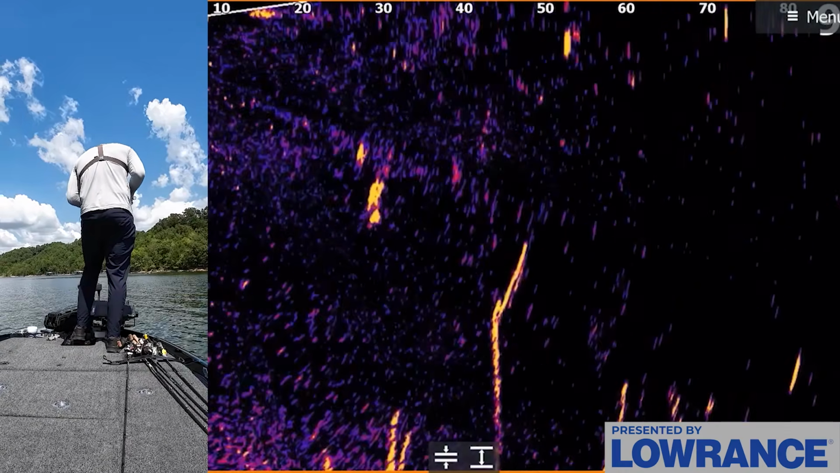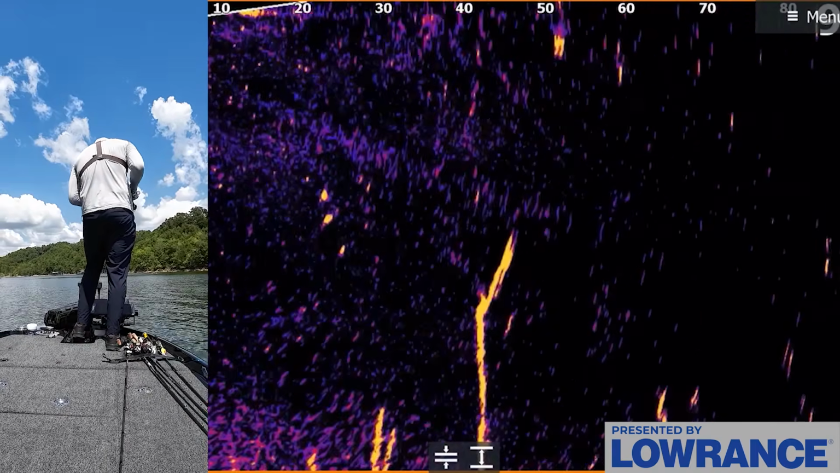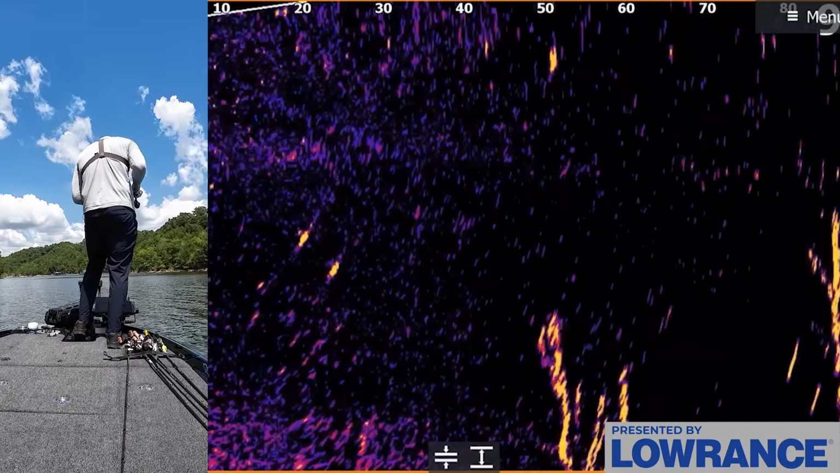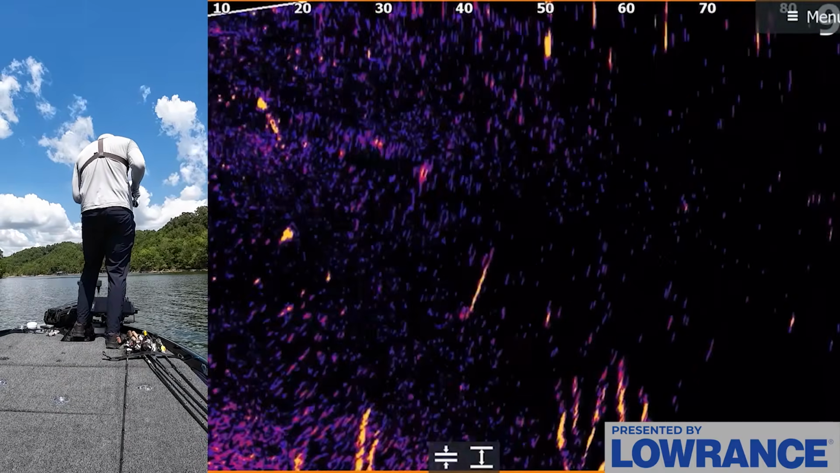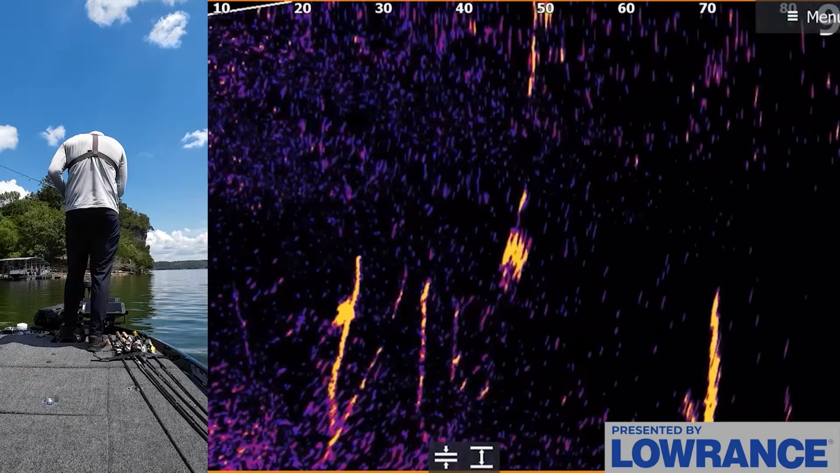Come on. Oh my gosh, these are good ones too. I have the wrong bait on. That's all it is with this deal right here. I need to go to a different profile bait. Man, those are good ones right there, right on our tree that we marked. I mean, on the waypoint. Gotta change baits.